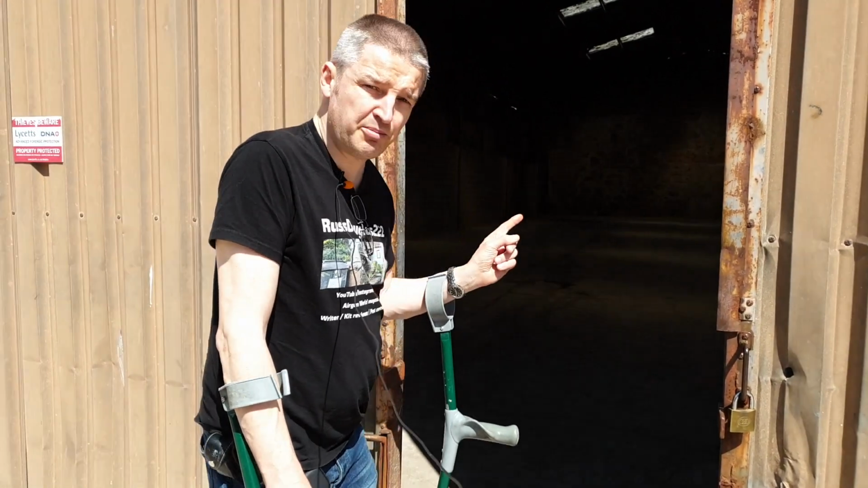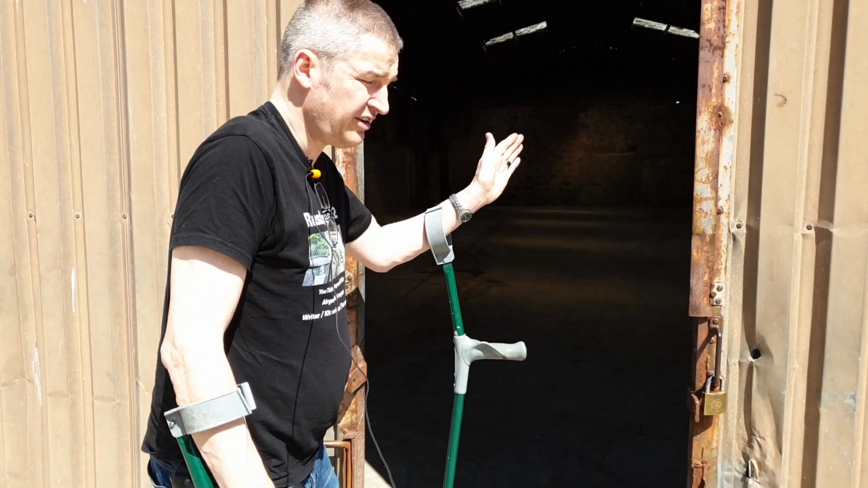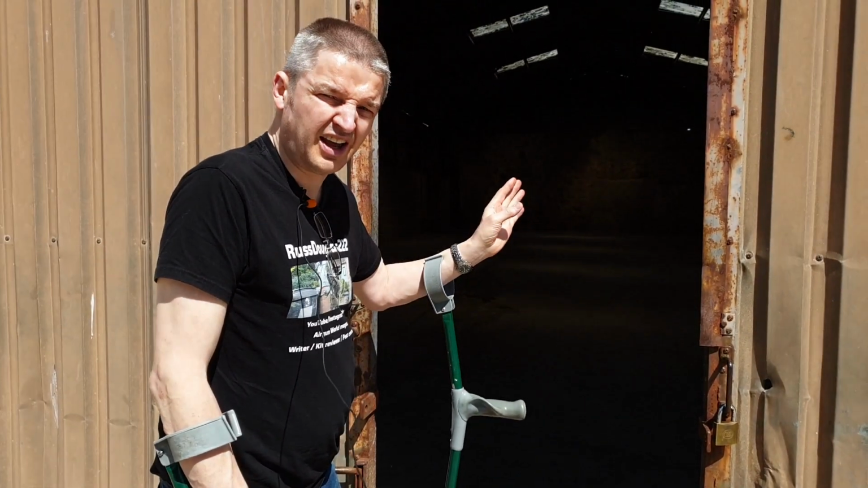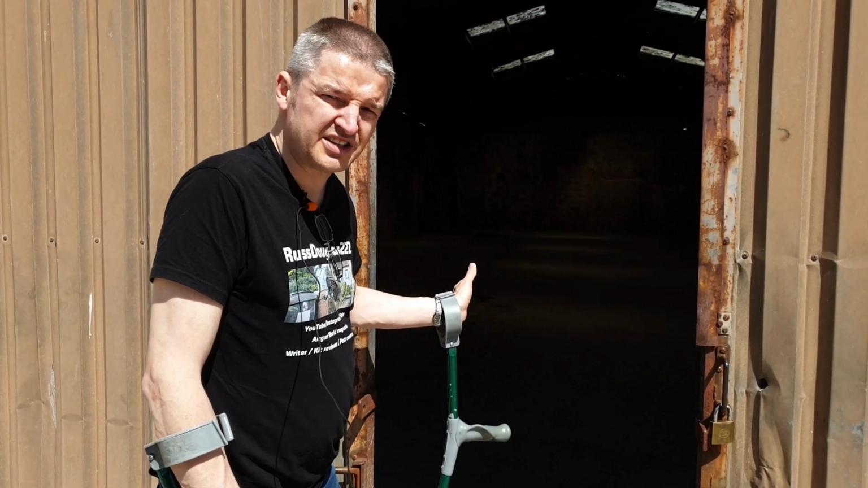So, I started on the hay barn last night. I opened the door, looked in, and it was almost dark, and I could see with the naked eye 2 or 3 rats. So, I went indoors and sat down.